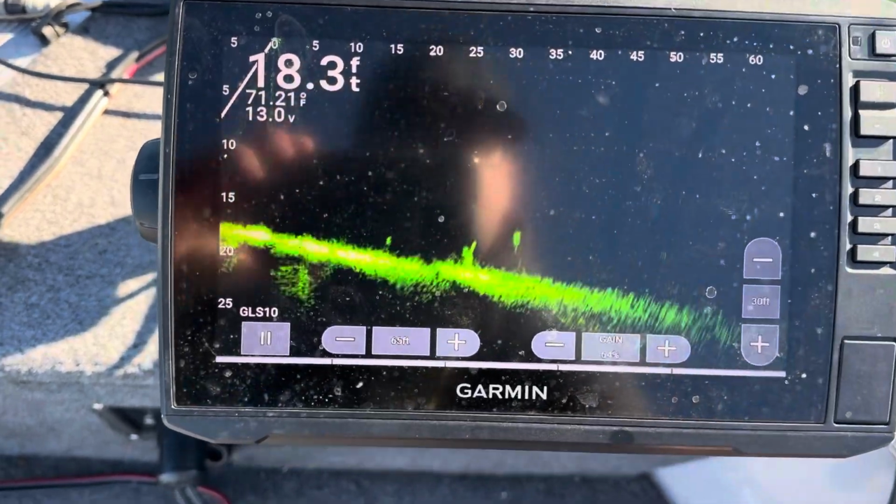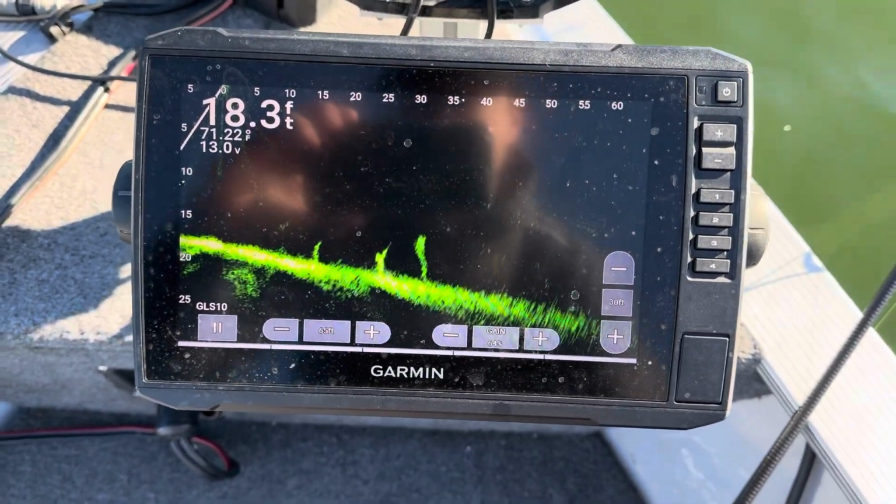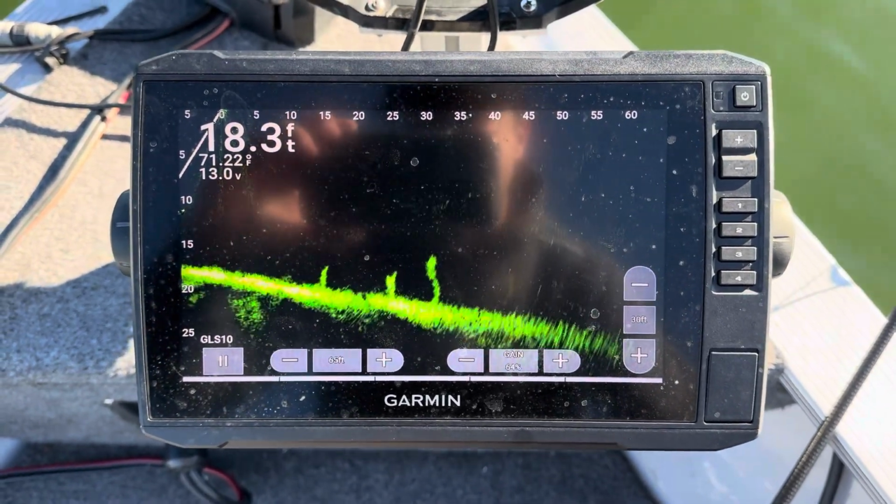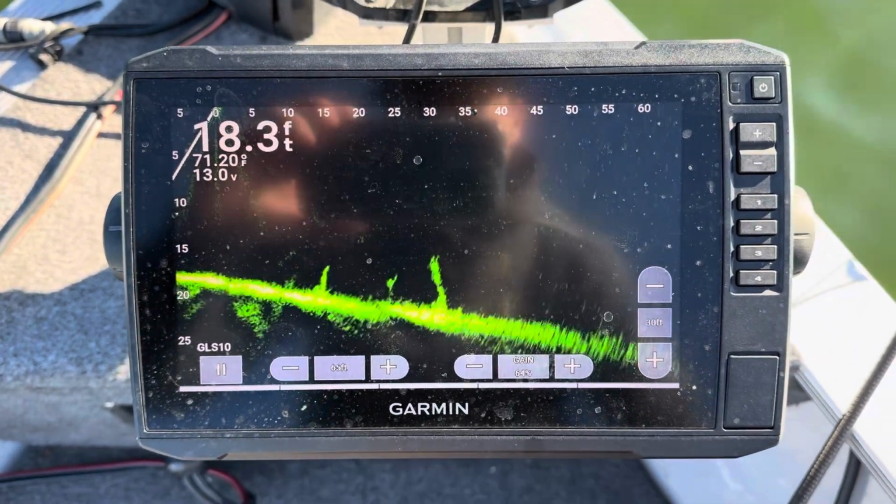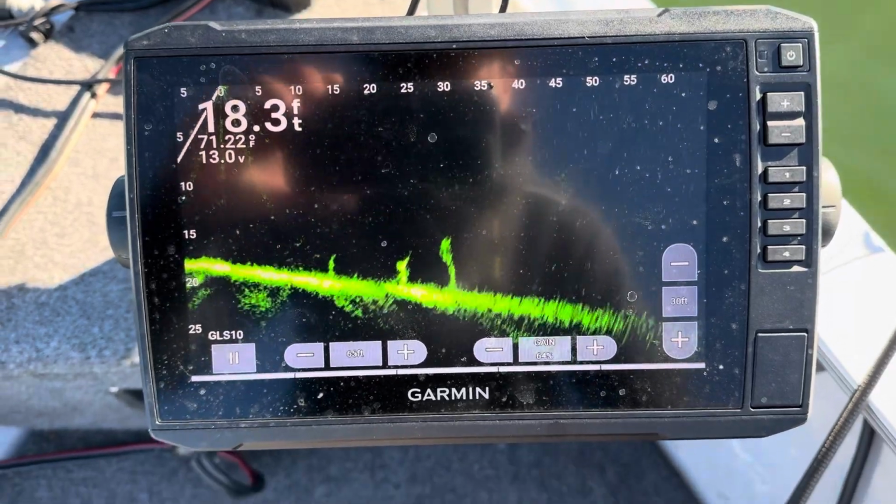So fishing weed lines is great, but if you can find stuff like this, just kind of out of the nowhere coverage offshore, that's where that last fish just came off of. I see a couple other ones milling around through here, so we're going to keep fishing for them.